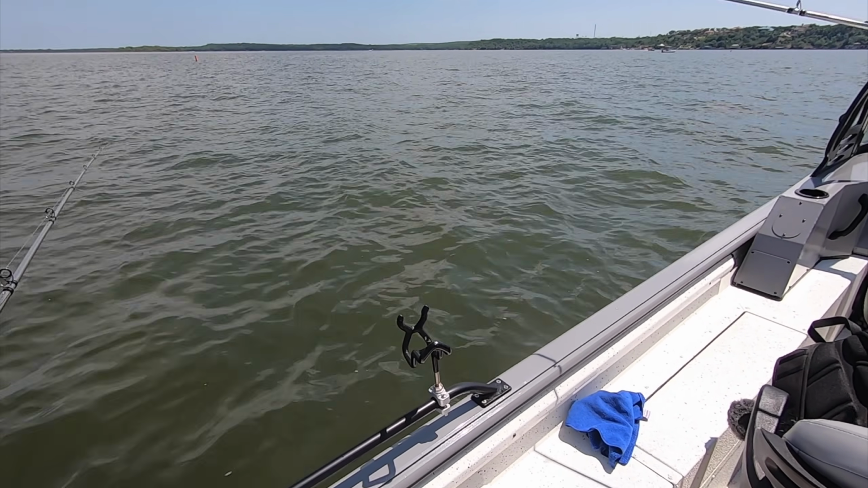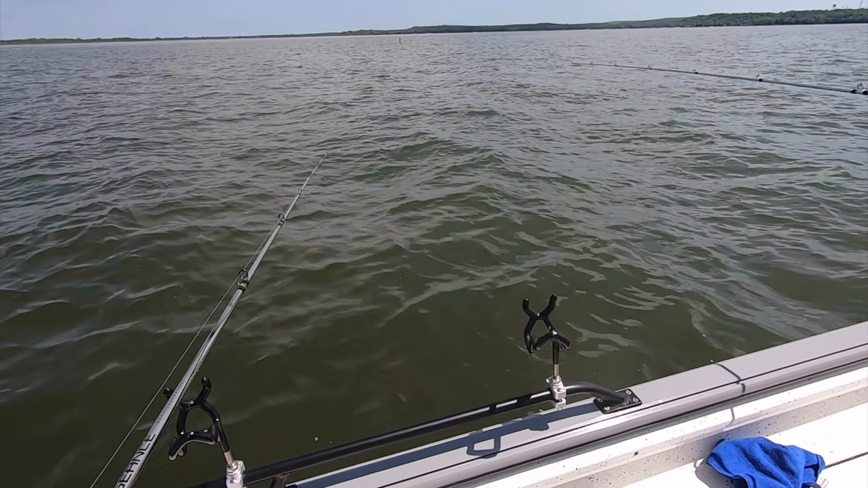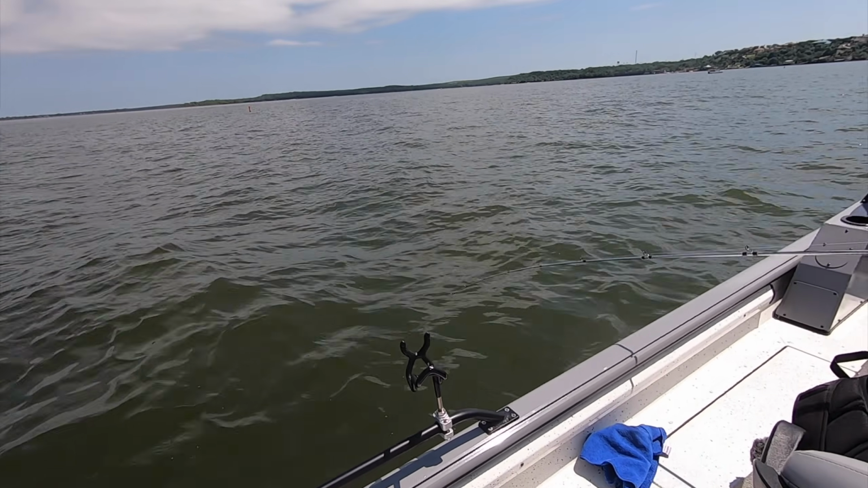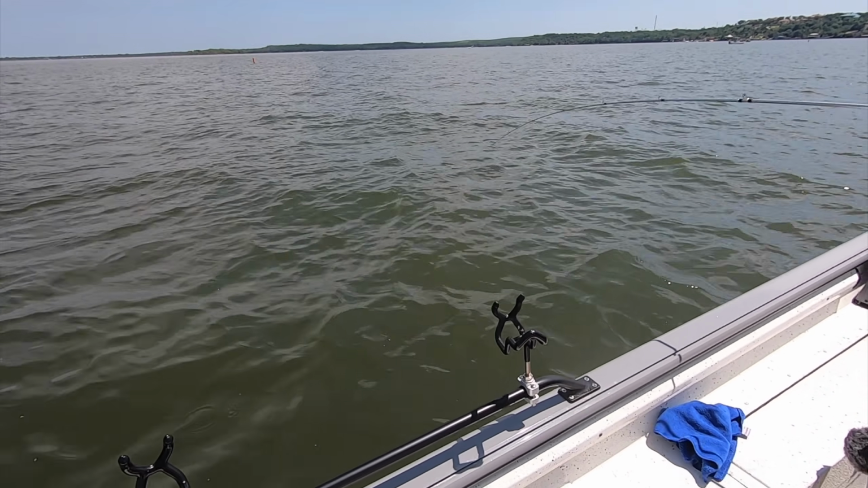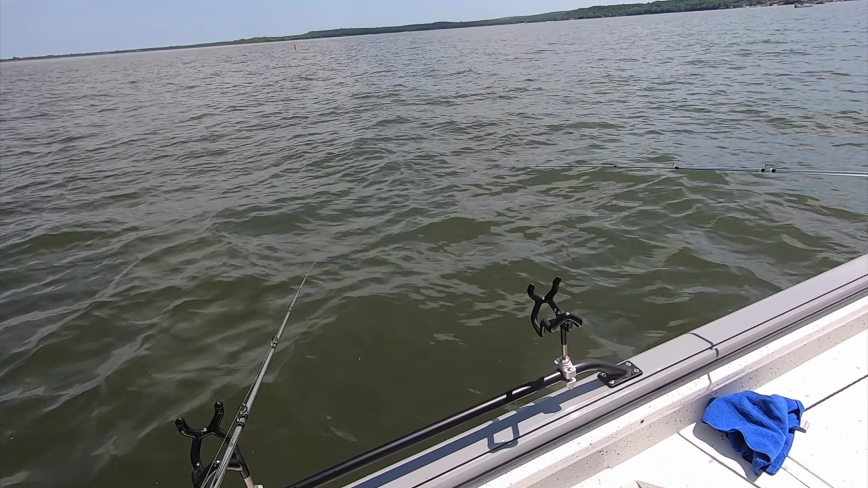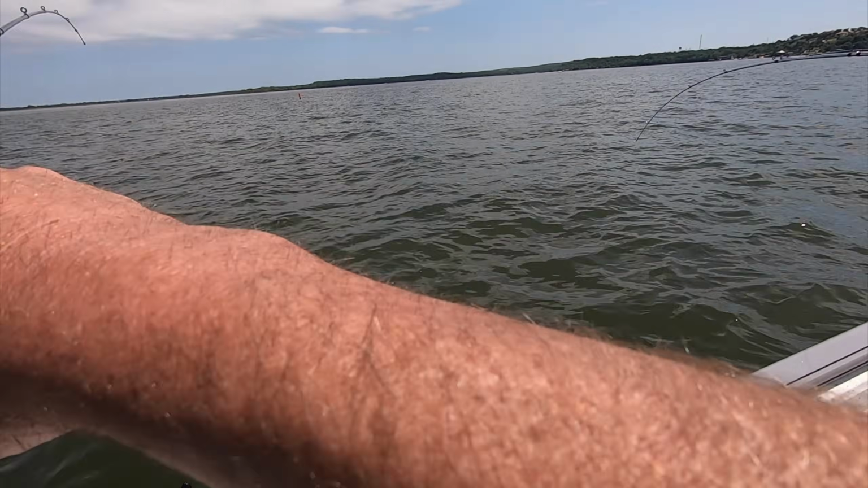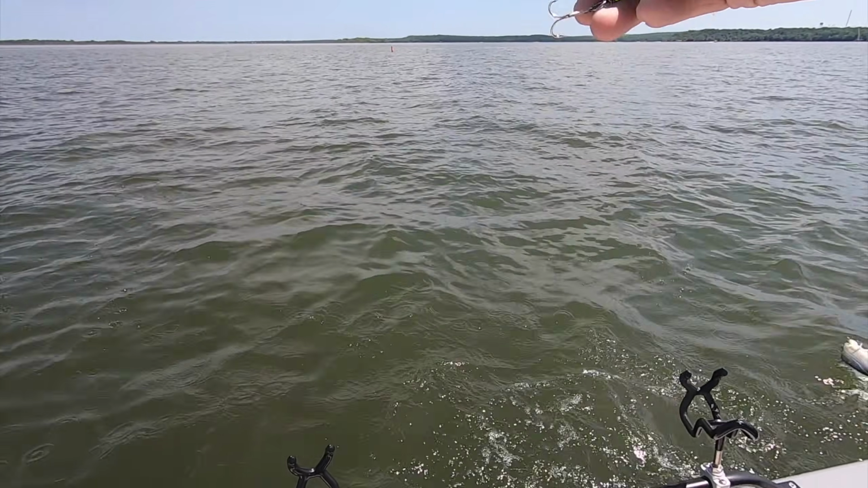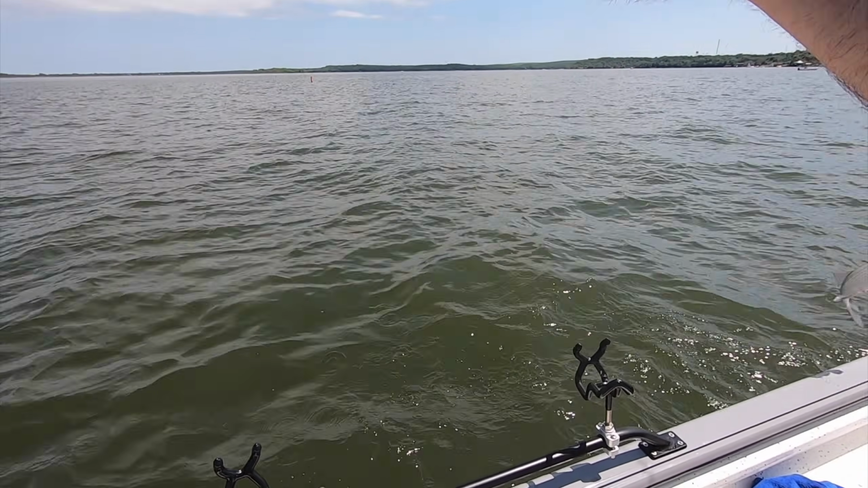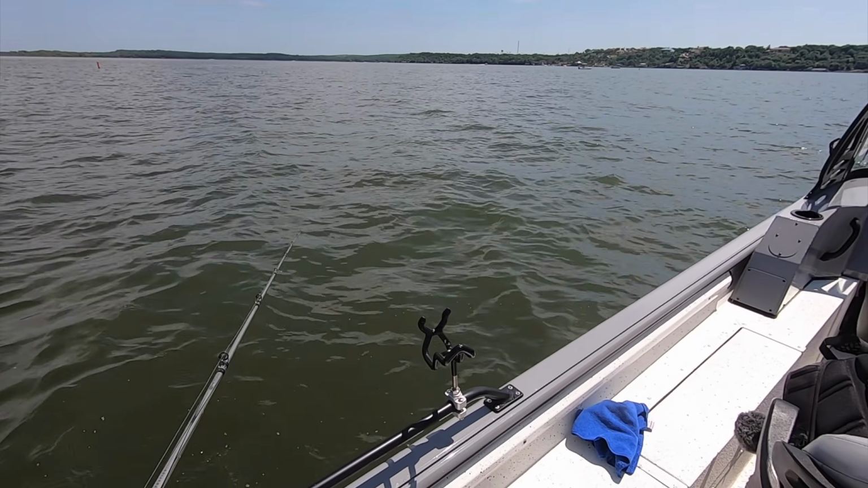good size fish. We've got multiple real good size white bass. Just the few minutes that we've been sitting here, and we've lost quite a few fish right here at the side of the boat. Probably about time to change slabs and put some new hooks on. There we go. I just lost mine. Lane got his.